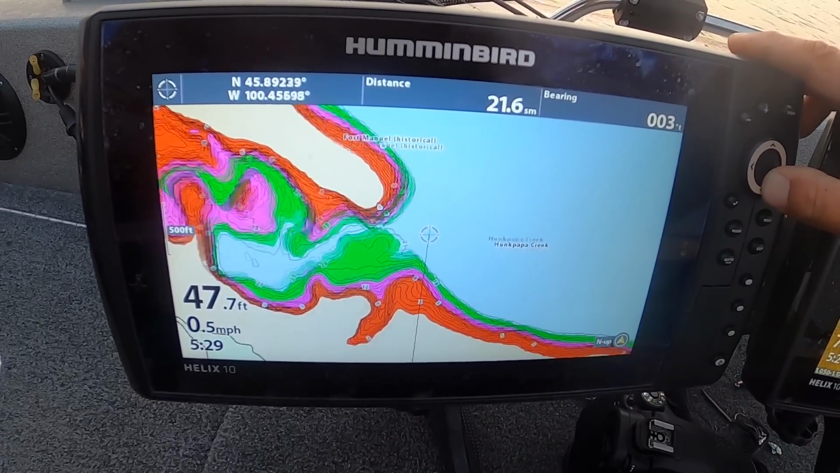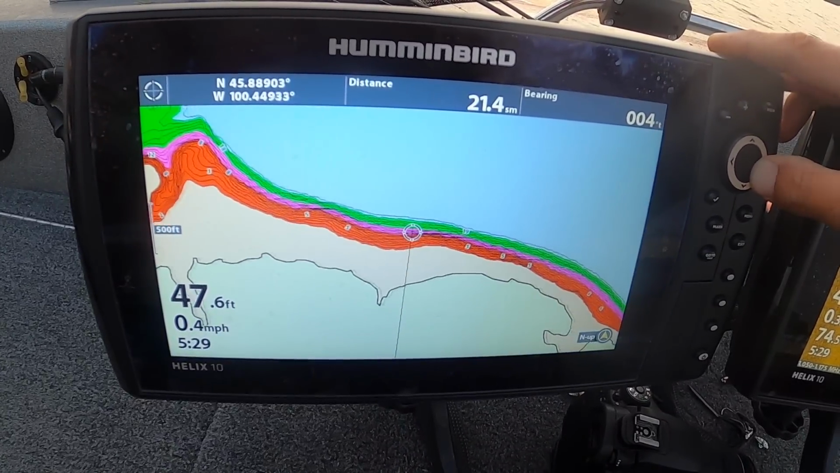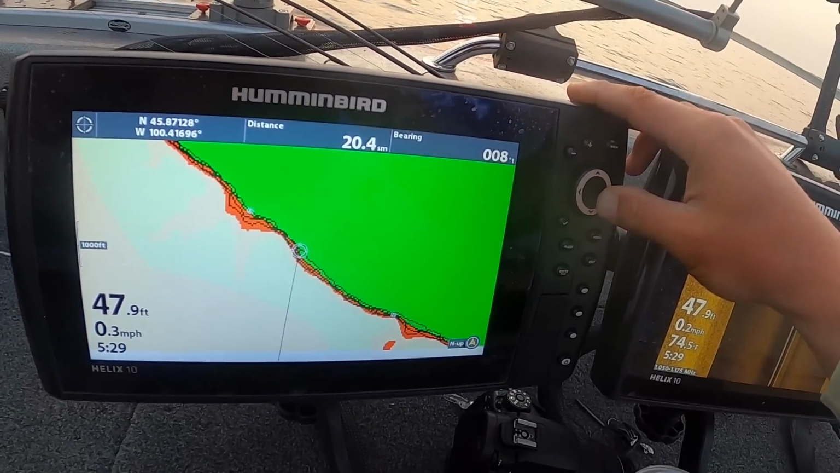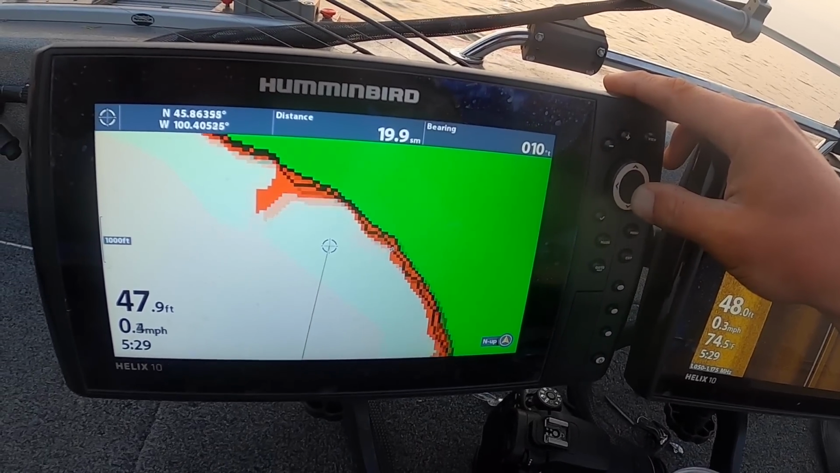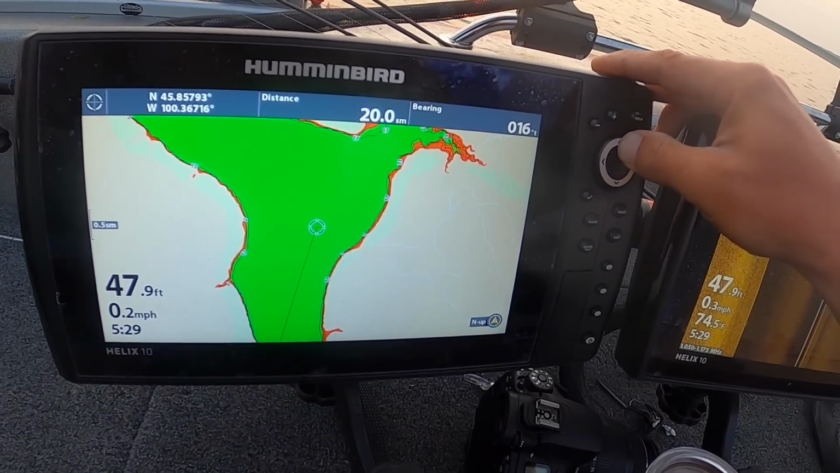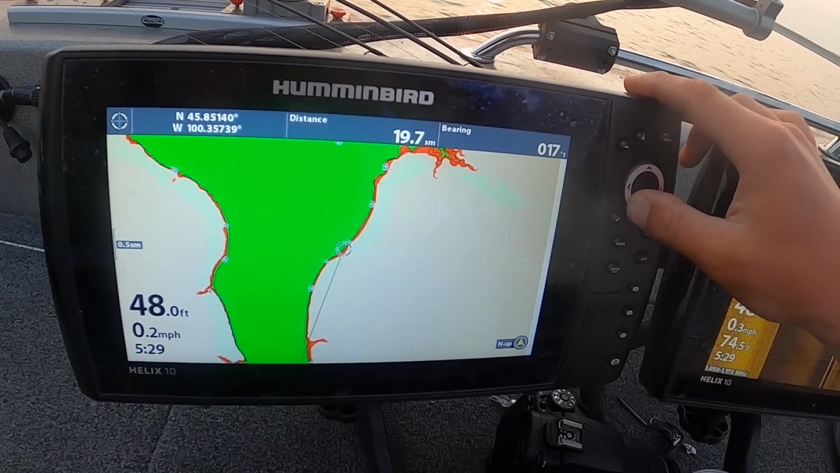So if we keep scrolling down here, we'll just try to find a really good looking one here. Basically our plan is to burn a ton of gas and go fish as many of these spots as possible. And we're going to burn a lot of gas doing this. I can already tell you this for sure.